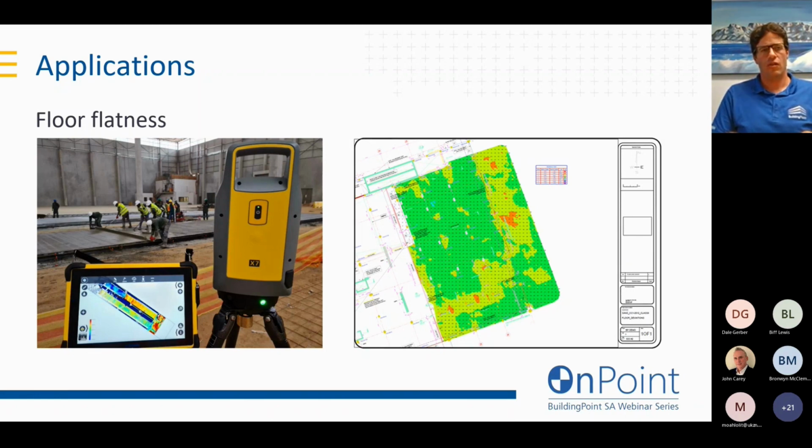And because that scanner has the laser pointer built into it, we can just tap on our screen where it's high and low, and the scanner will point out on site, to the high spot and to the low spot, and the teams on site can rectify that before the concrete sets. So before it becomes more expensive.